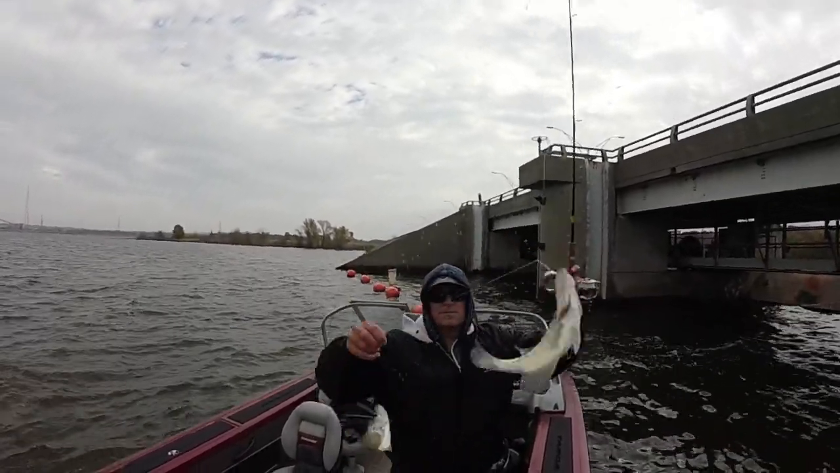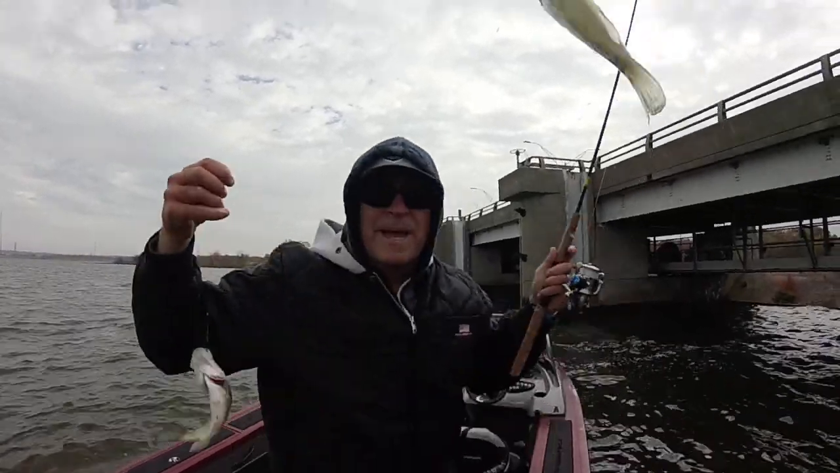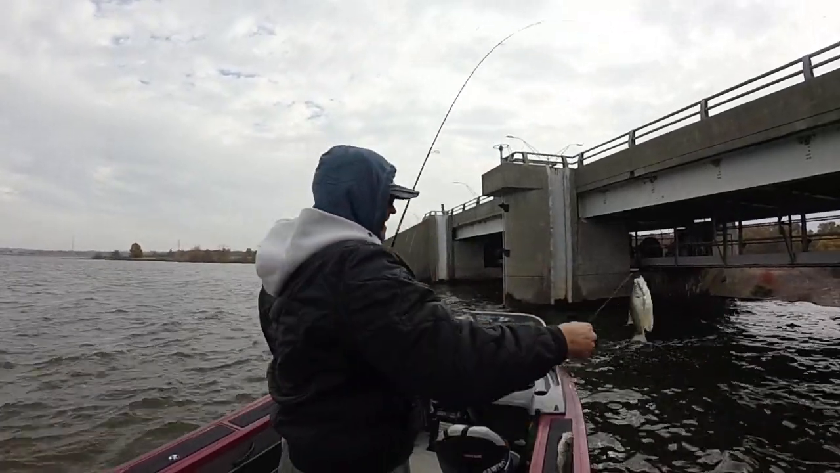I didn't believe this. 1 and 2. So I've made 2 casts, caught 3 fish.